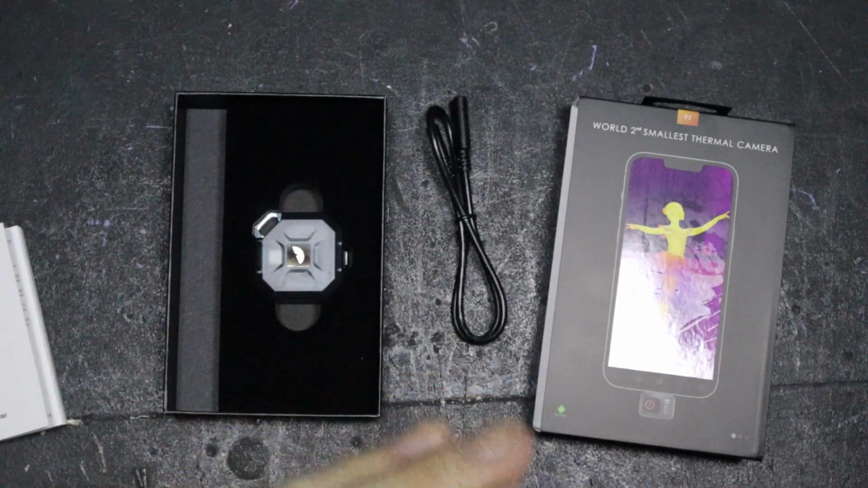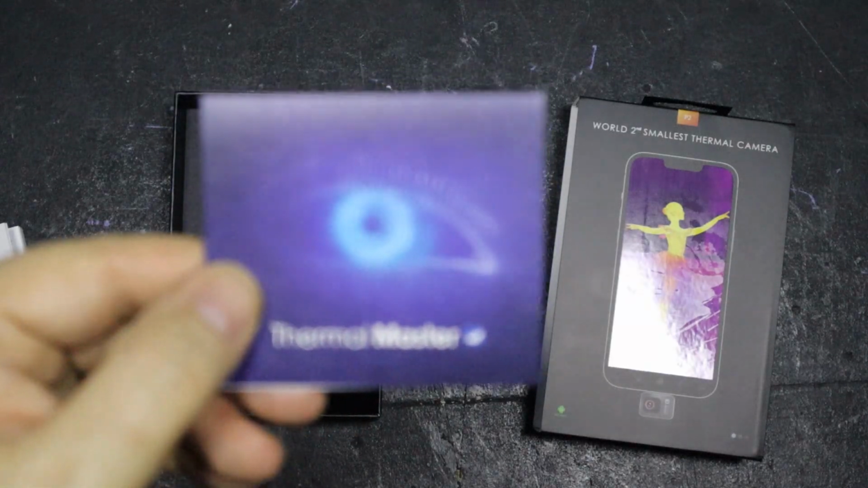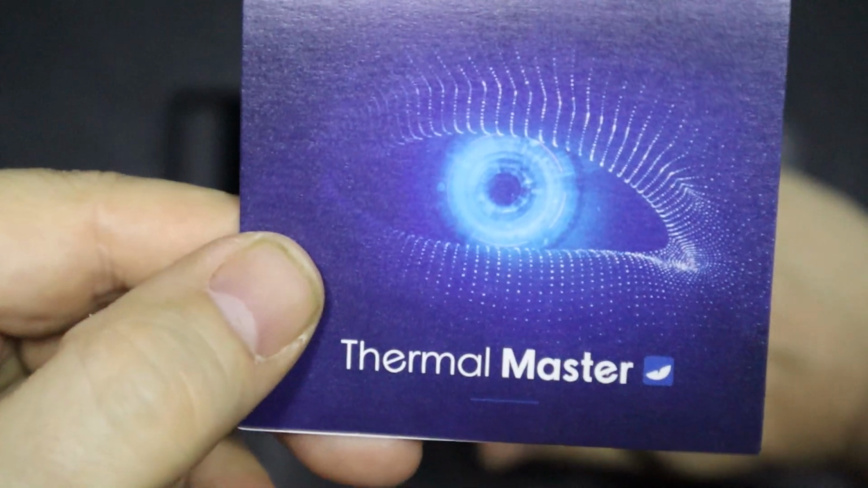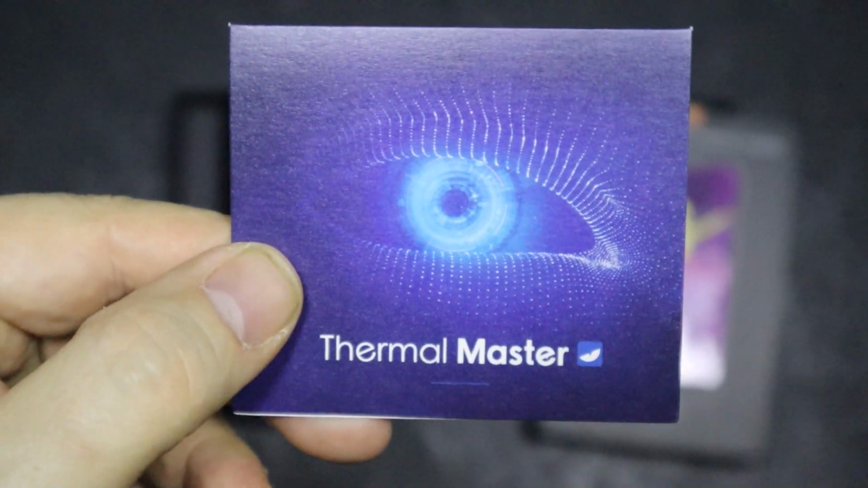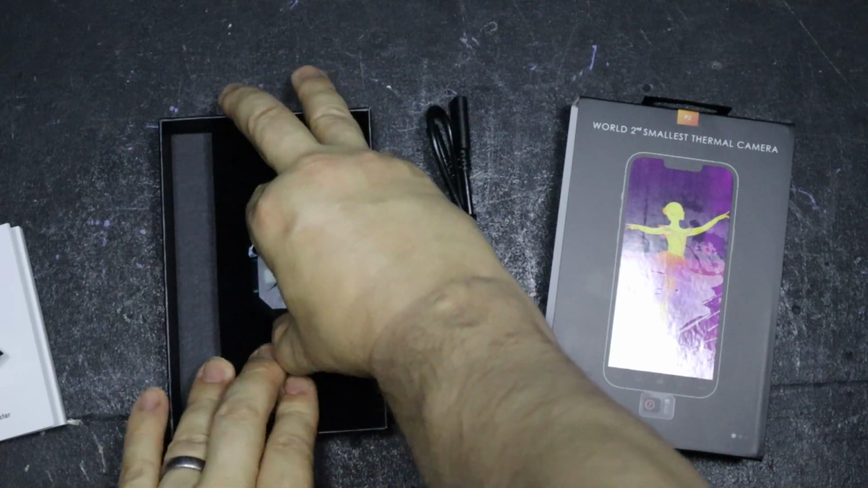So let's have a look. Okay, and this is just a thank you card and telling you where their after sales support is. Focusing in on the background. It's the after sales stuff and Facebook and all that sort of jazz. And this is it.